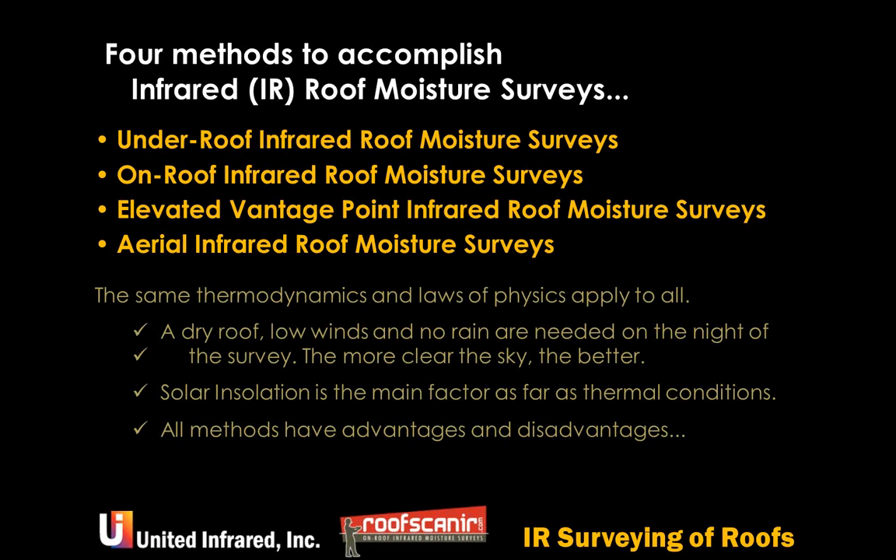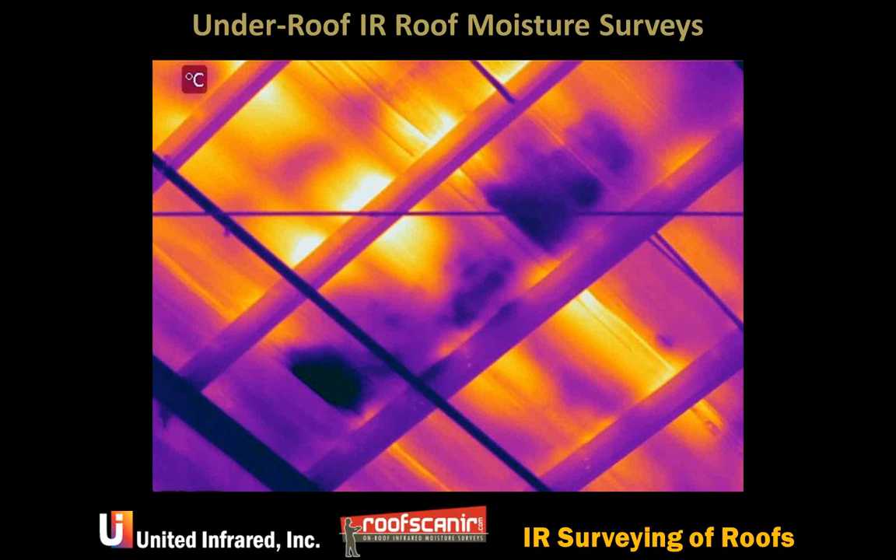High clouds are usually not a problem, but we know and teach these methods to all the people in RoofScanIR that go out and do this work. And all the different methods have an advantage and disadvantage, as I'll cover.